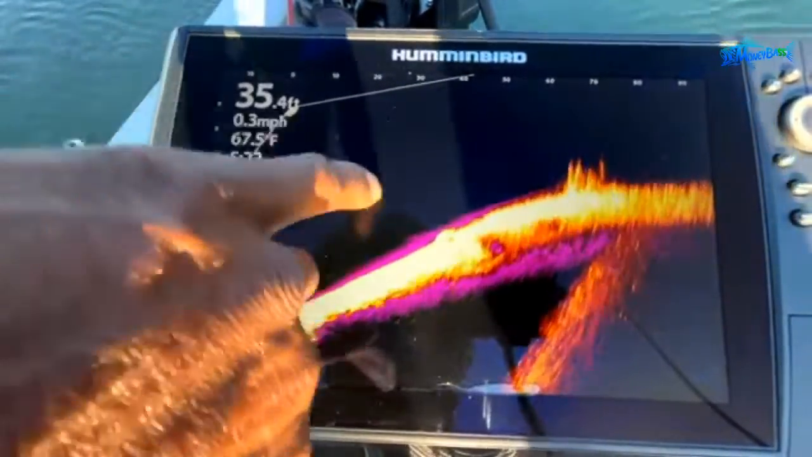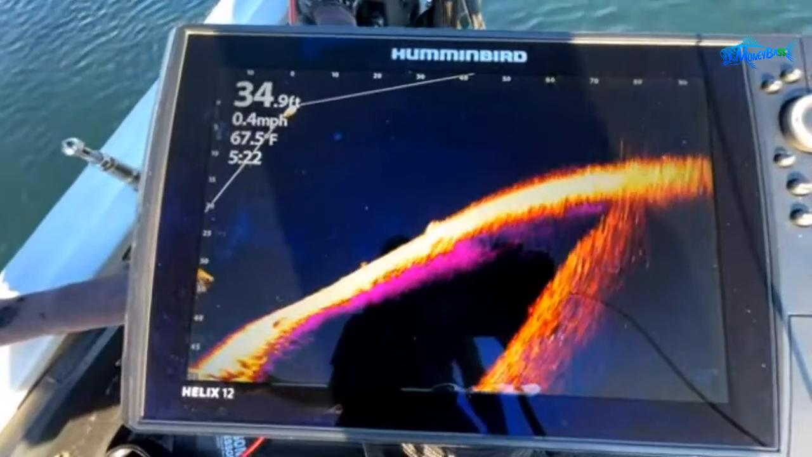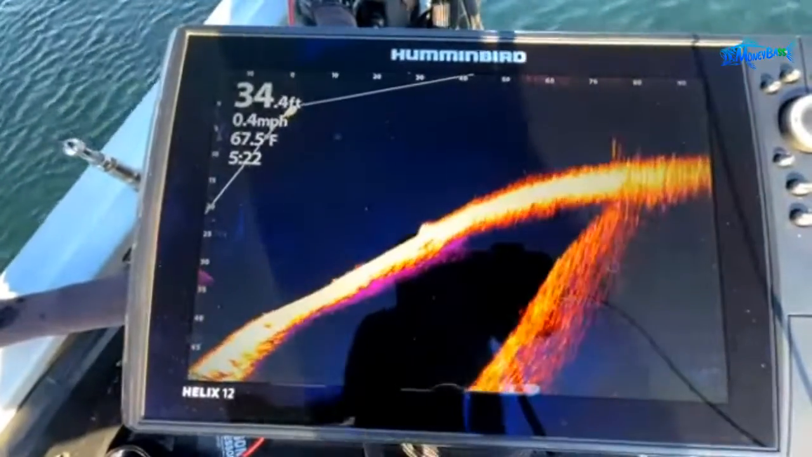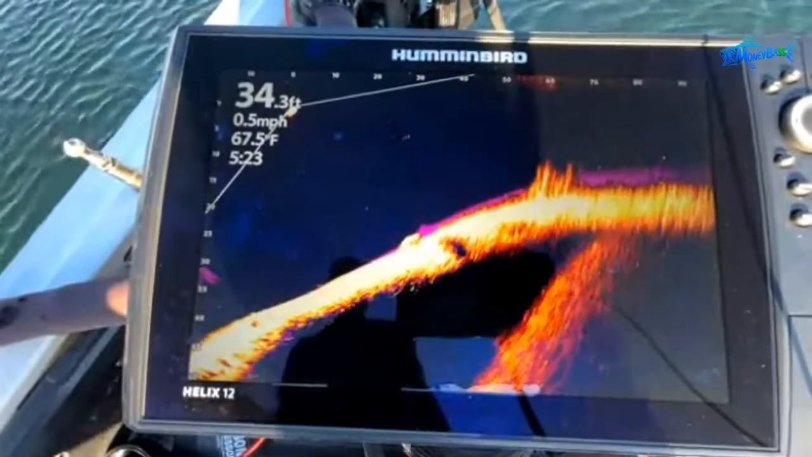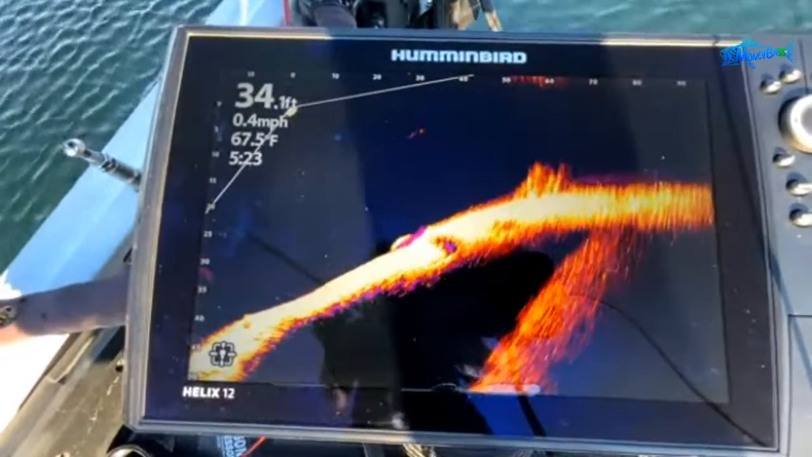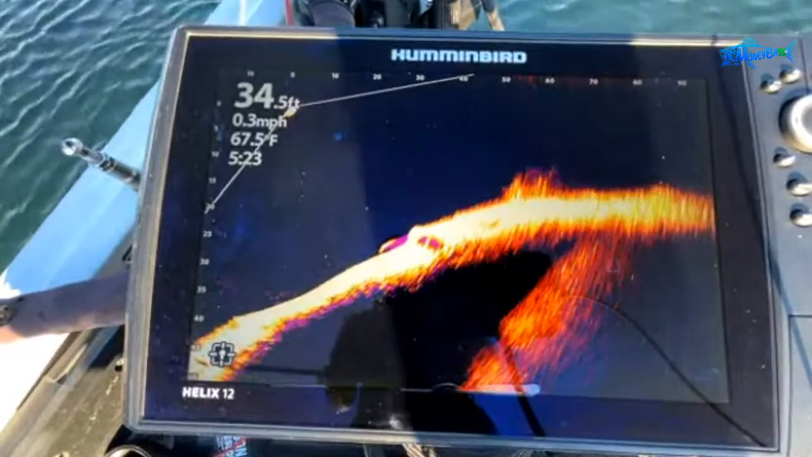Let's see. There's a fish right there. There's a cover that we're going to be casting out to. There's some more cover right there. Looks like there might be a few fish out there roaming around. So now I'm going to spot lock onto that and hit my target lock. That is about 15 feet deep, something like that.